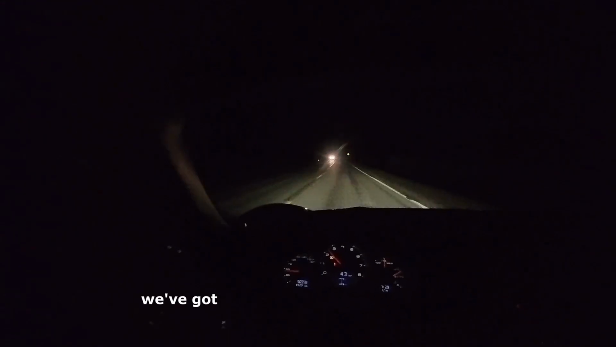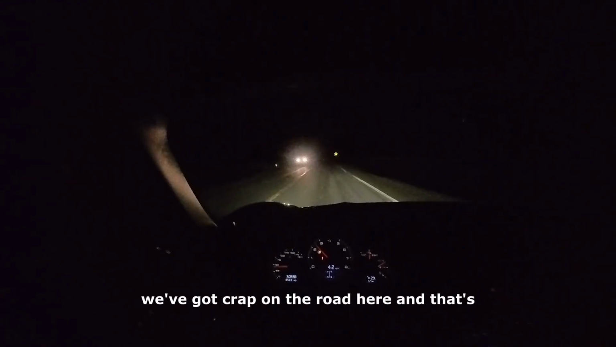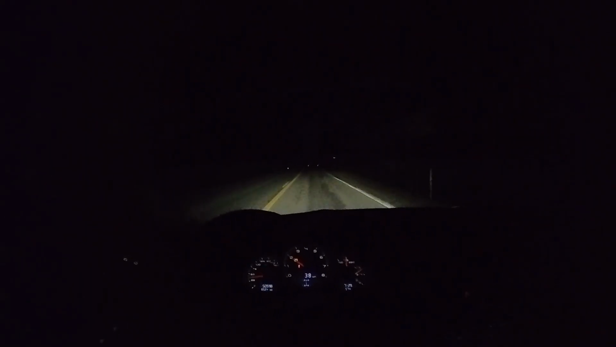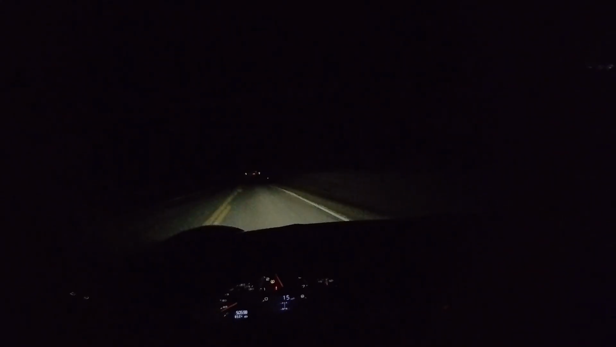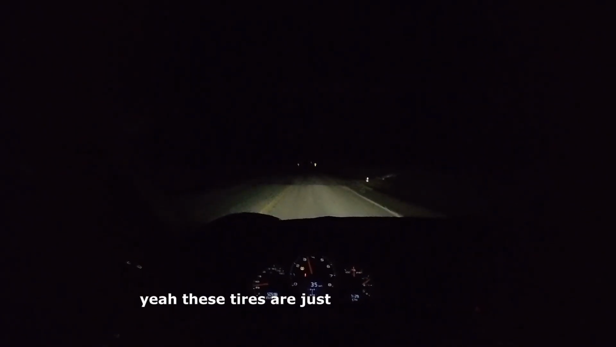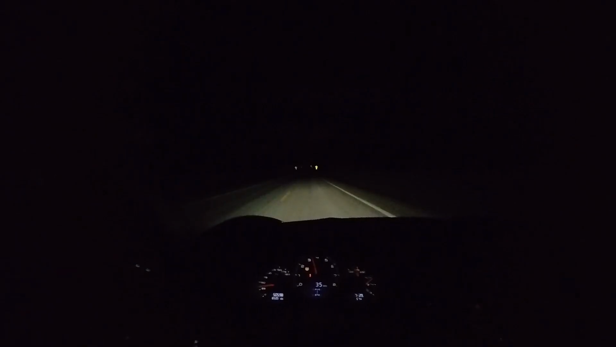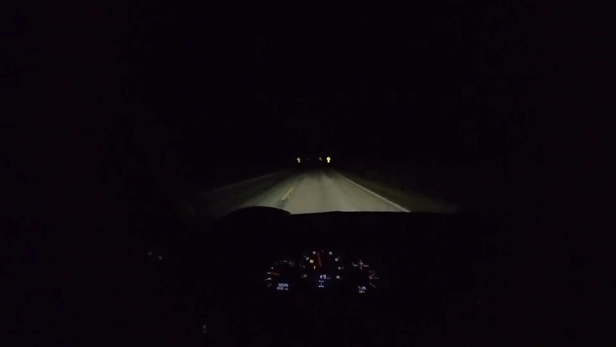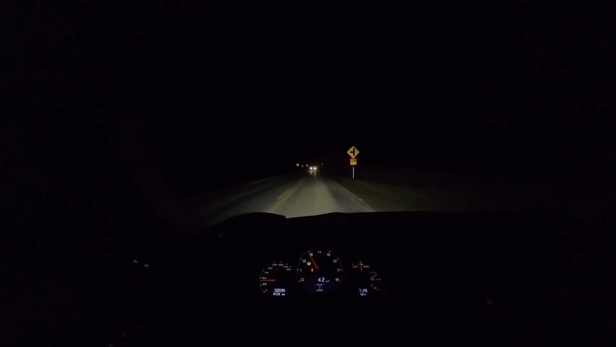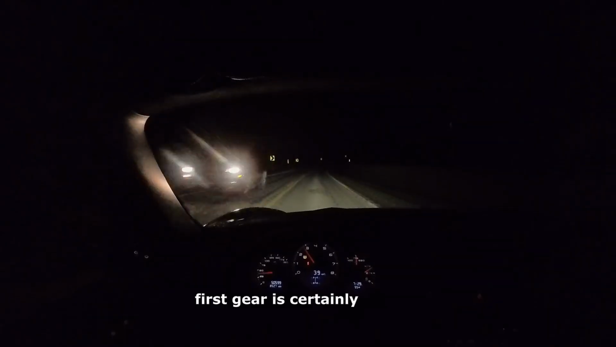Oh yeah, we've got crap on the road here. Let's... yuck. Why don't we turn around and go the other way, so we don't have to drive around this road stuff again. I don't know if you guys can see anything though. Let's see. Yeah, these tires are just friggin' ice slicks. First gear is certainly useless.